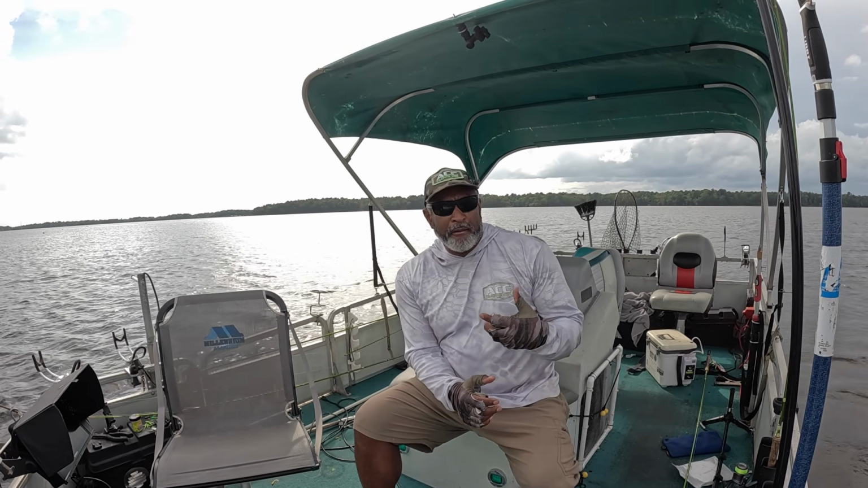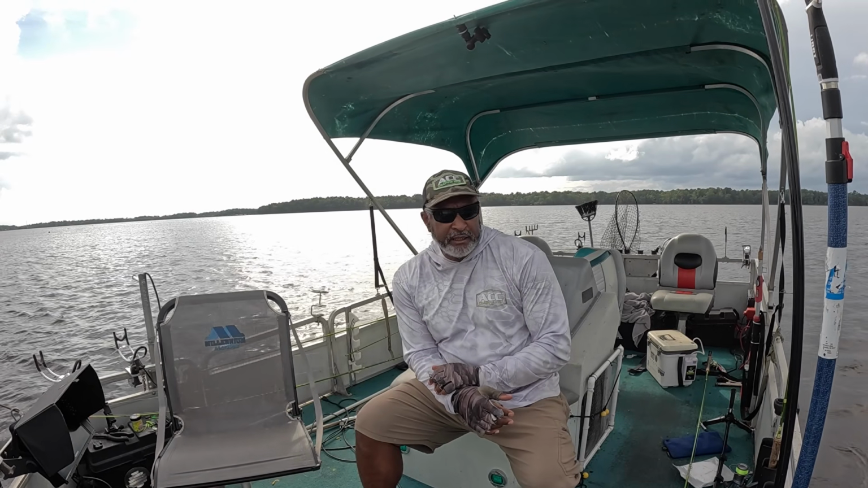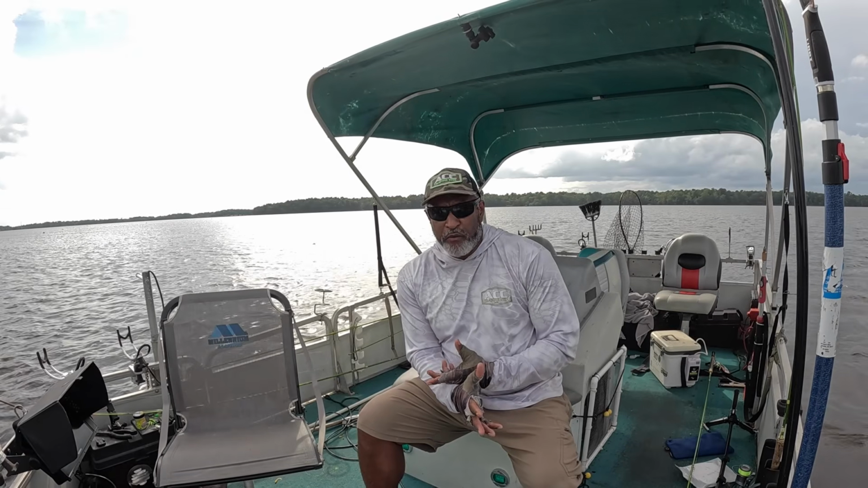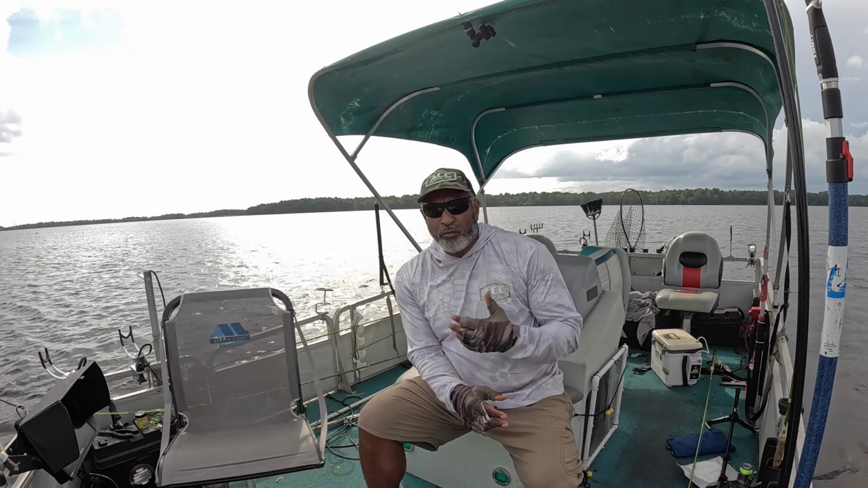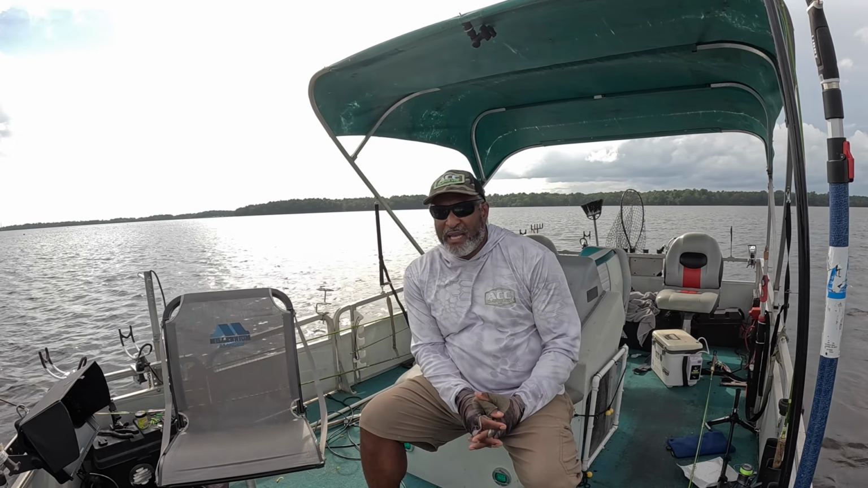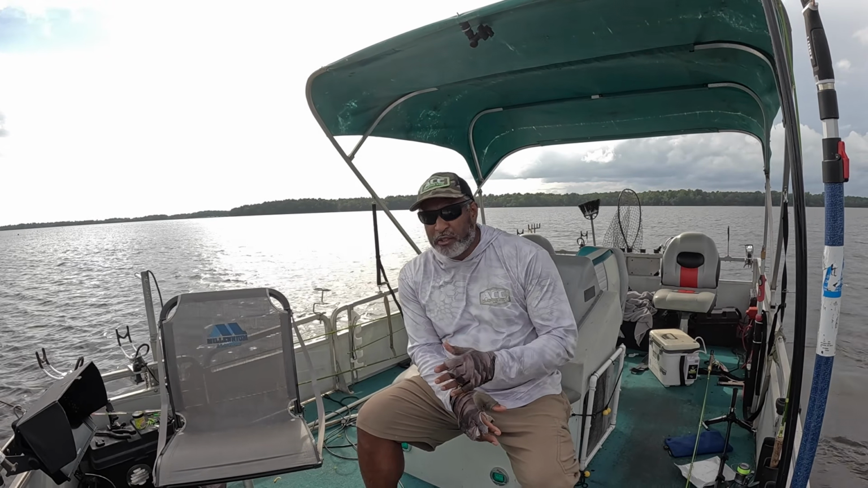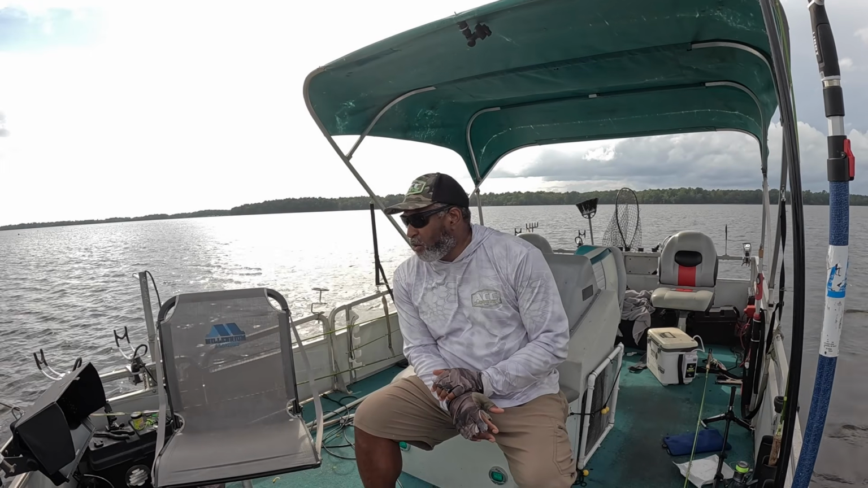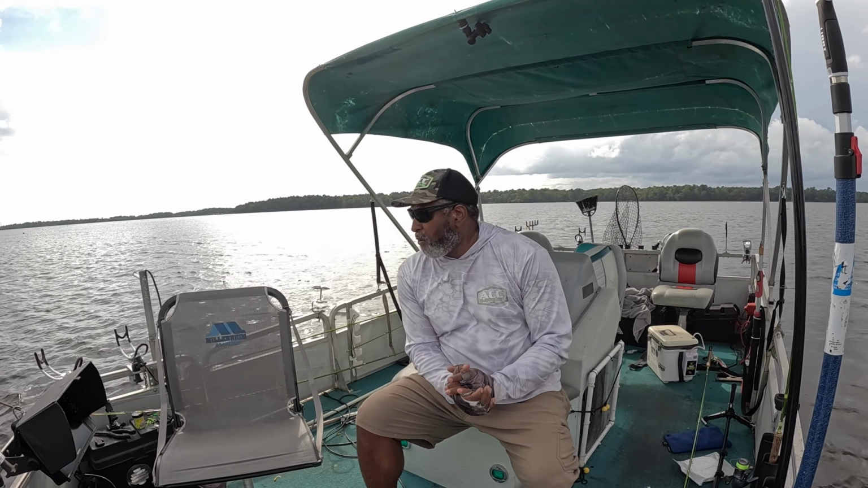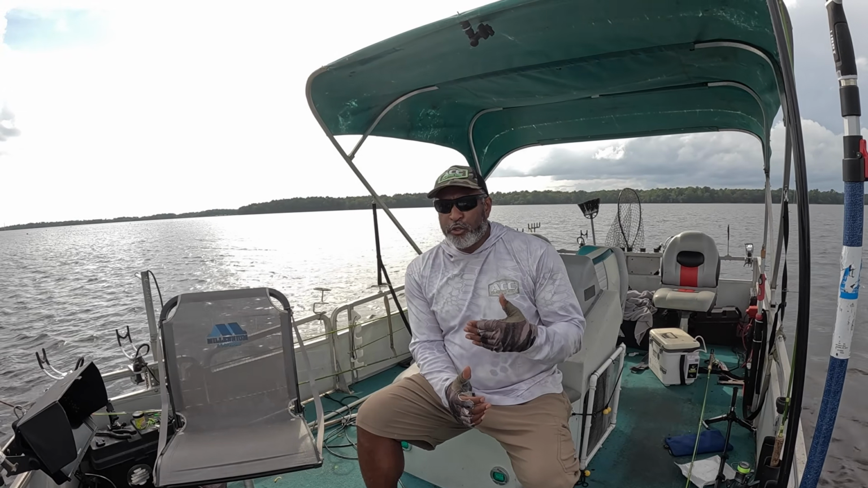Fish are tied to their environment. When the water temperature changes, they change with it. In the past week or so, as much as a week to a week and a half ago, the water temperature was 87 to 91, 92 degrees, and right now the water temperature is 85. There are some places out here where you can get 84. When the water temperature starts changing, these fish are triggered to move.